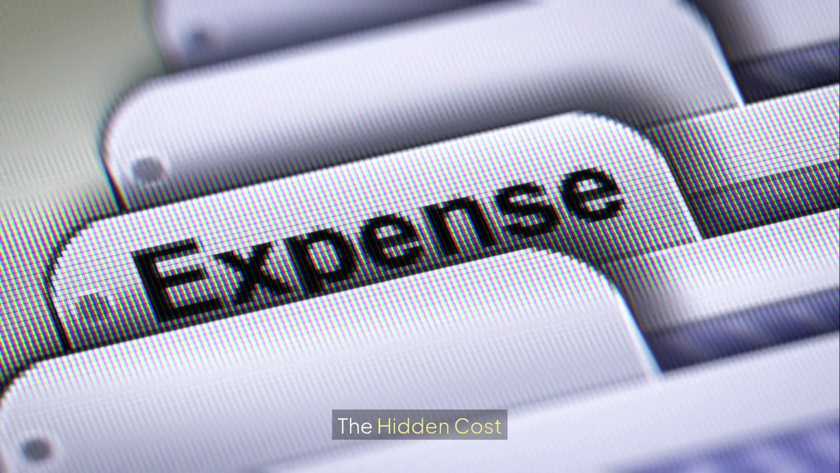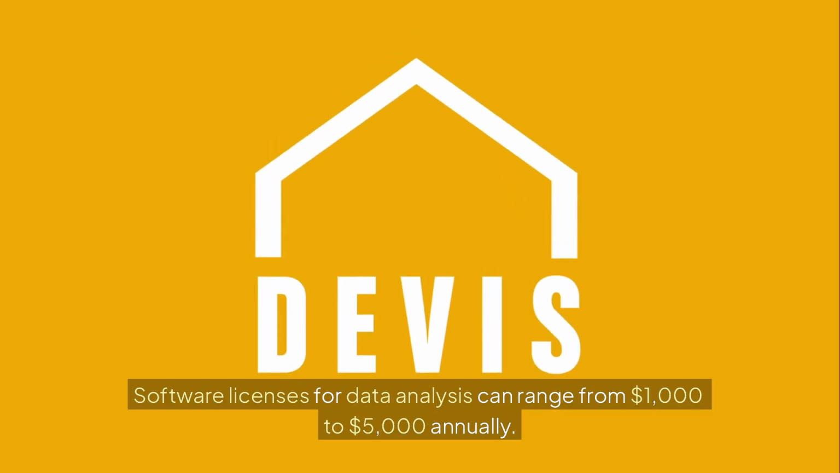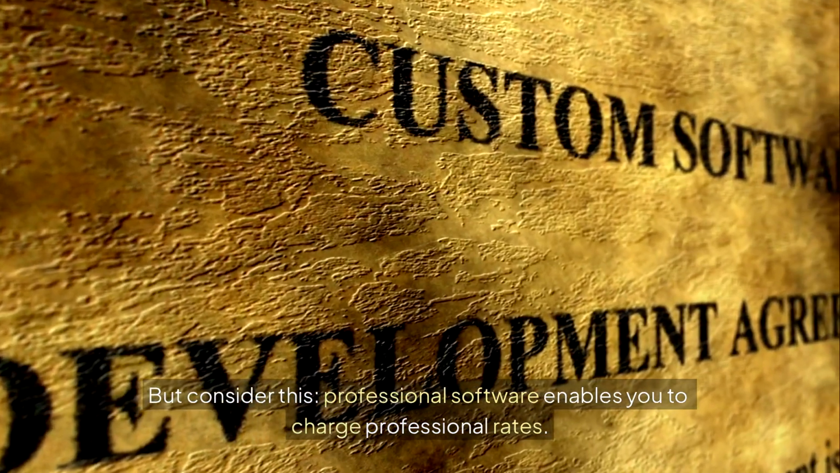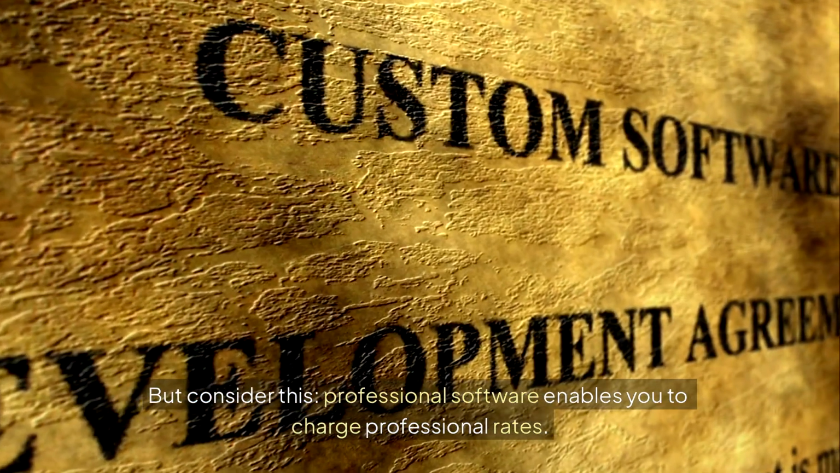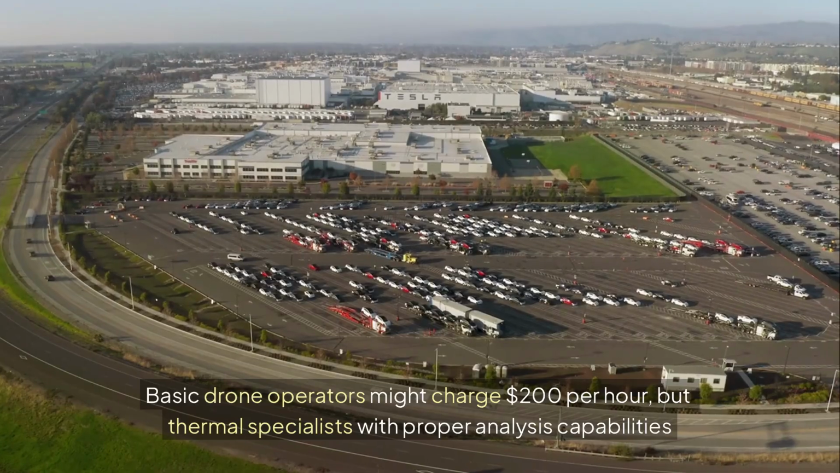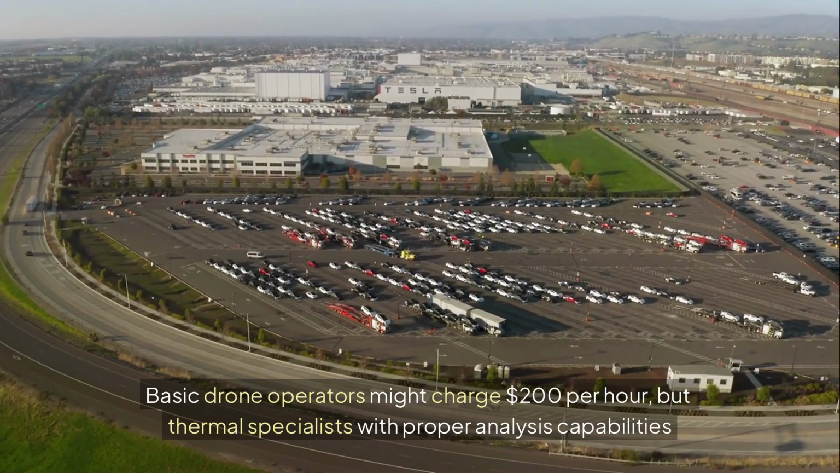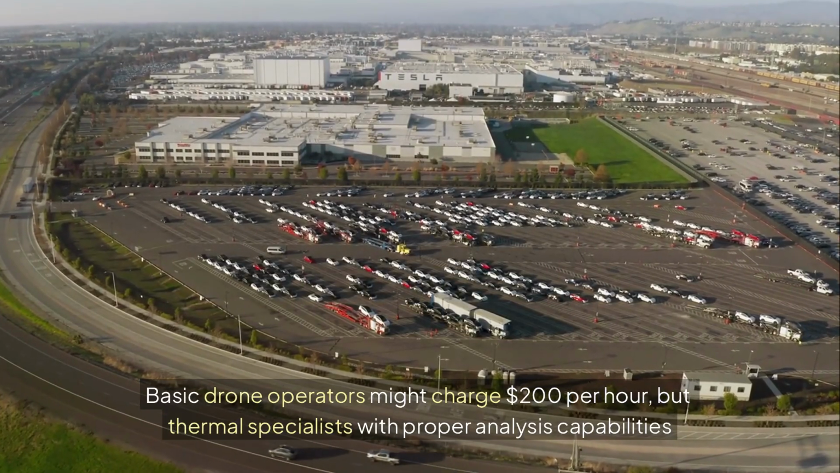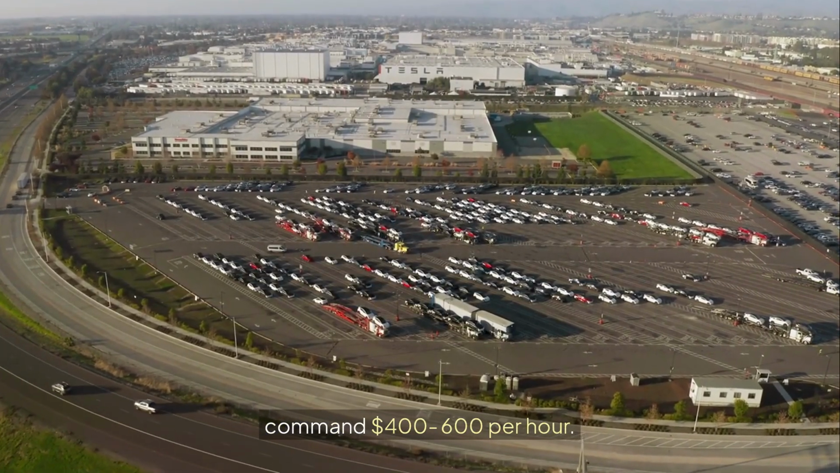The hidden cost: software licenses for data analysis can range from $1,000 to $5,000 annually. But consider this. Professional software enables you to charge professional rates. Basic drone operators might charge $200 per hour, but thermal specialists with proper analysis capabilities command $400 to $600 per hour.